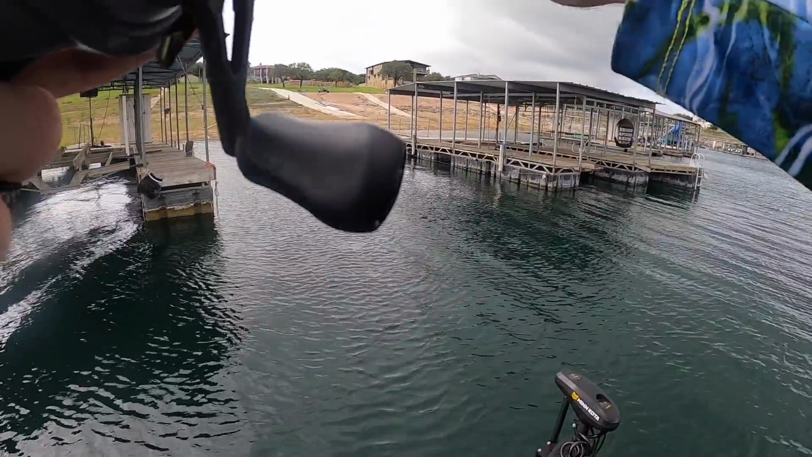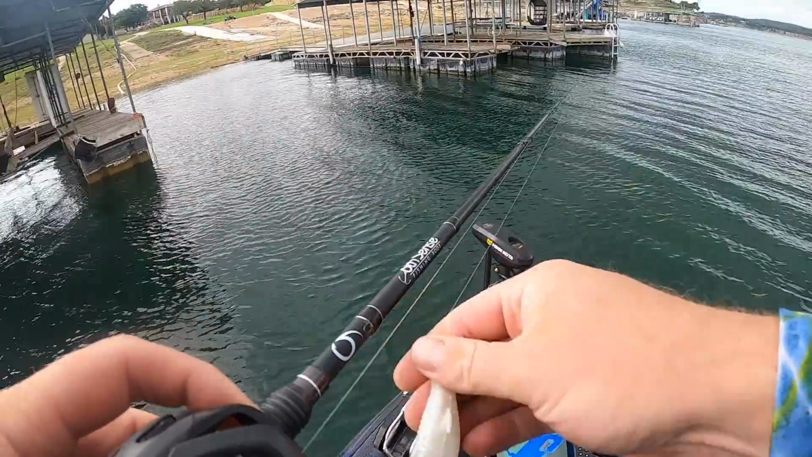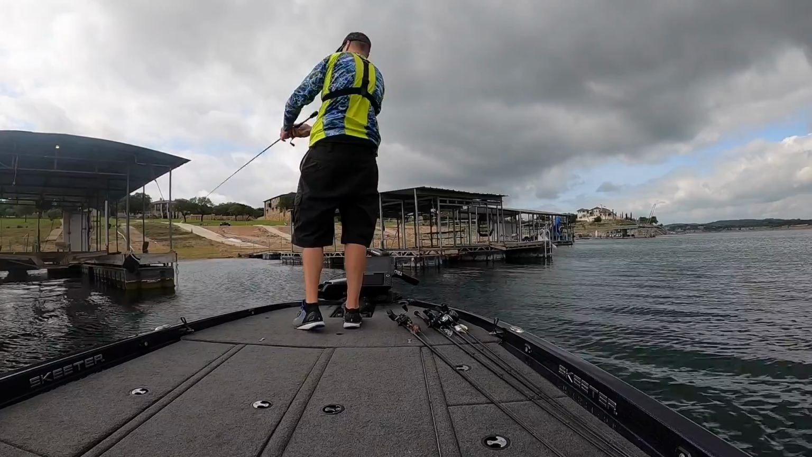They didn't even react to the top water. That clues me in. They don't want that. There's fish right here under this dock. See if I can get this flush up under there.